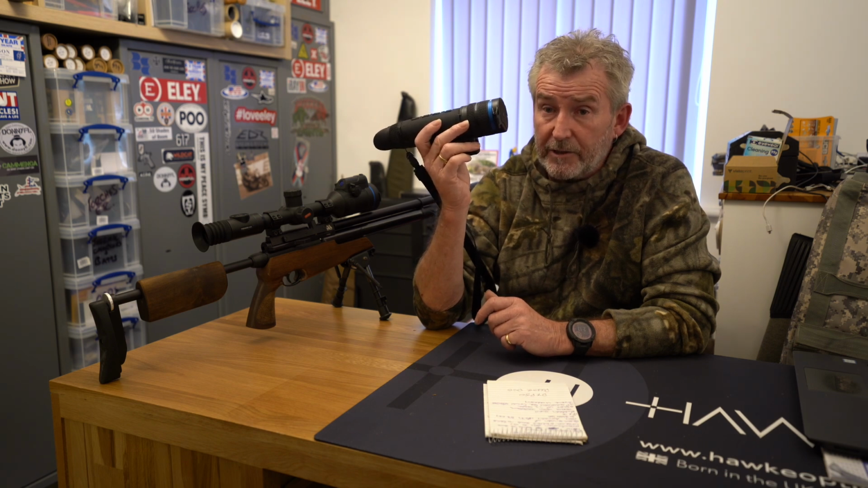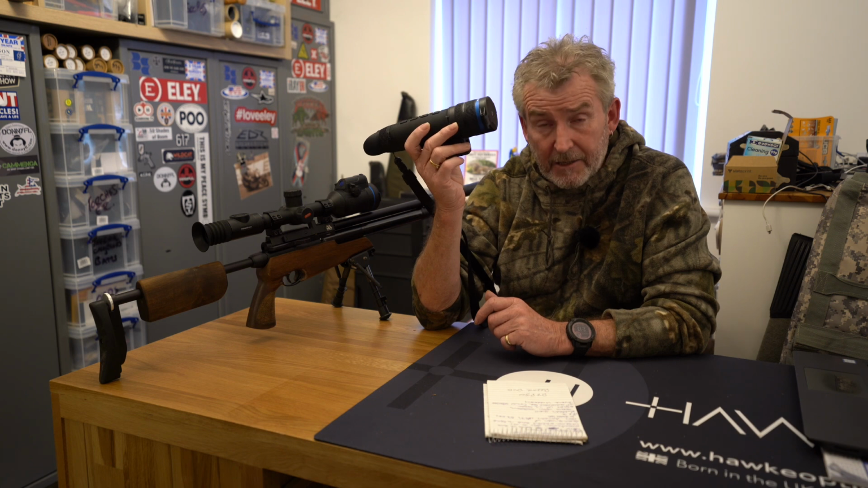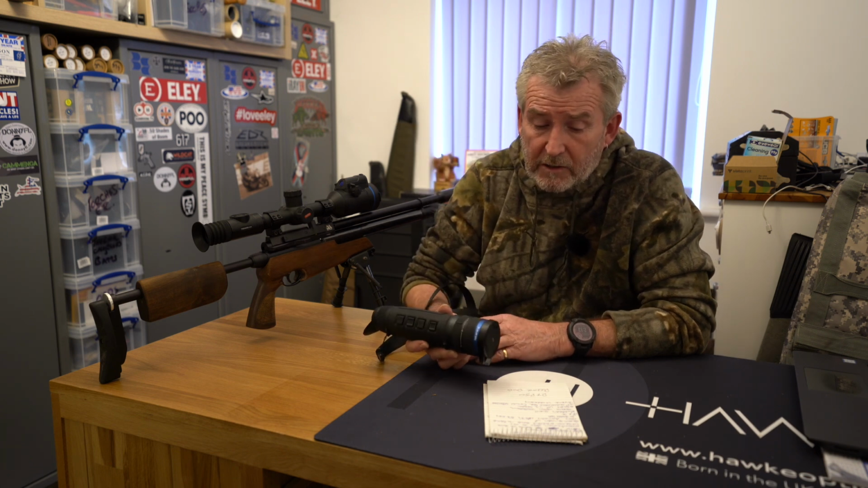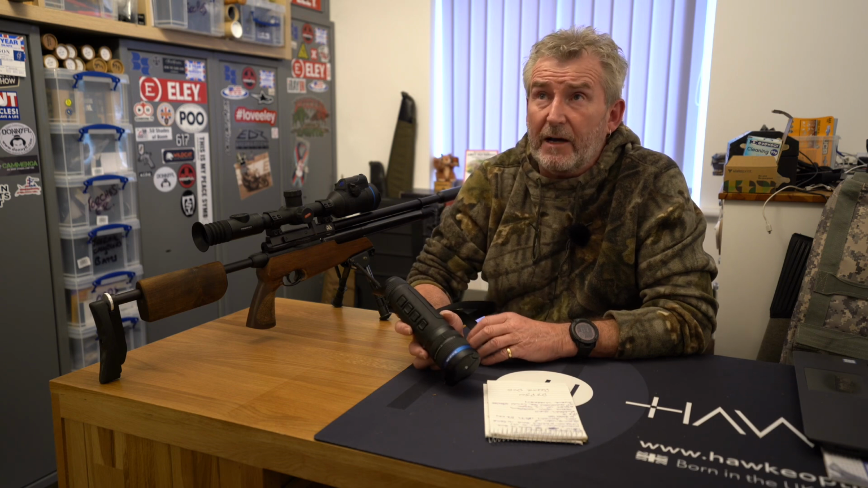That's a lot of storage for what you're doing, and needed, because of the amount of recording we've done these last couple of days. We've probably gone past the 16, so the 64 is quite welcome. It's a quick startup, probably 5 seconds. Click the button, and by the time you've got it up to your eye and scan round, it's on.